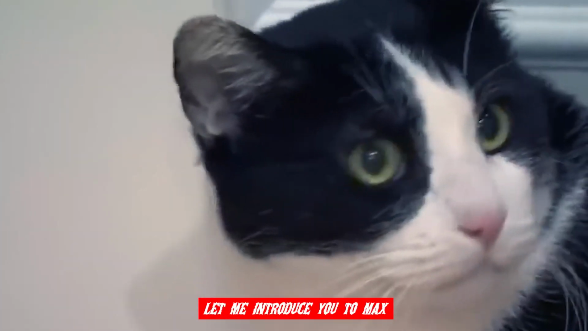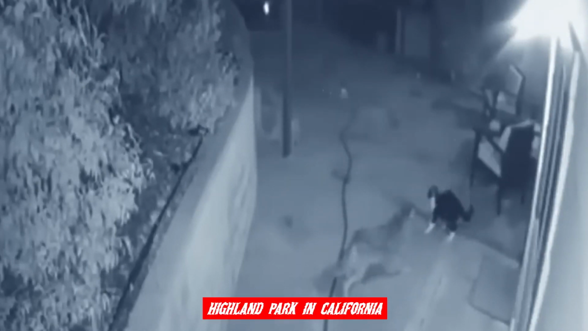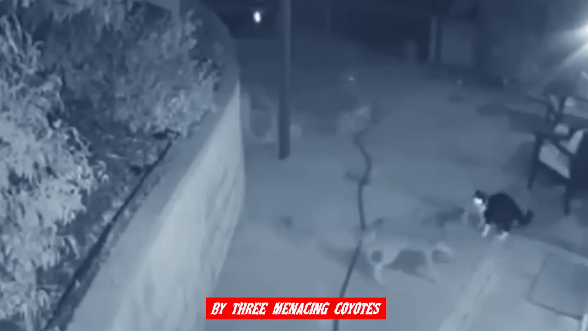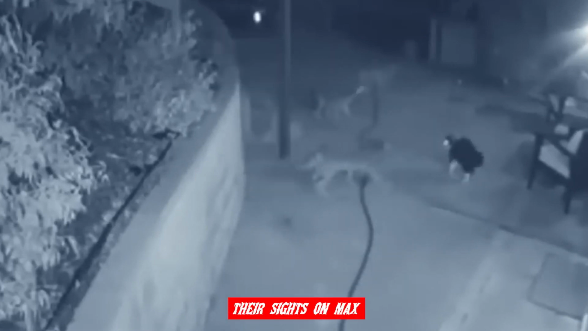Hey everyone, let me introduce you to Max, our feline hero of the day, who's about to face an epic showdown right in his own backyard. Picture this, Max's domain, a peaceful highland park in California, turned into a battleground. As you can see in this footage, our brave little buddy Max is literally surrounded by 3 menacing coyotes. This trio is definitely not there to make friends. They're on the prowl, and it seems like they've set their sights on Max.